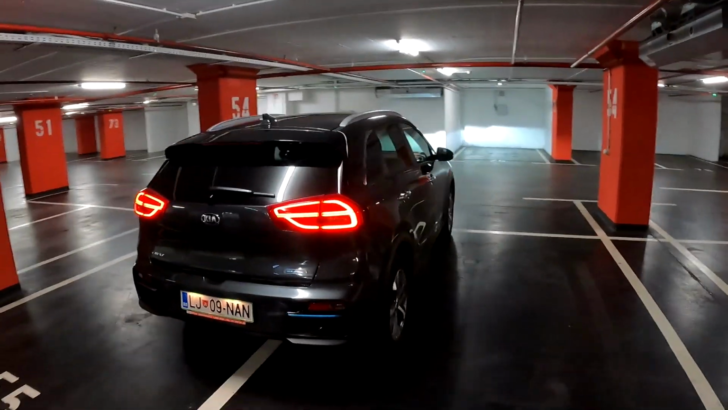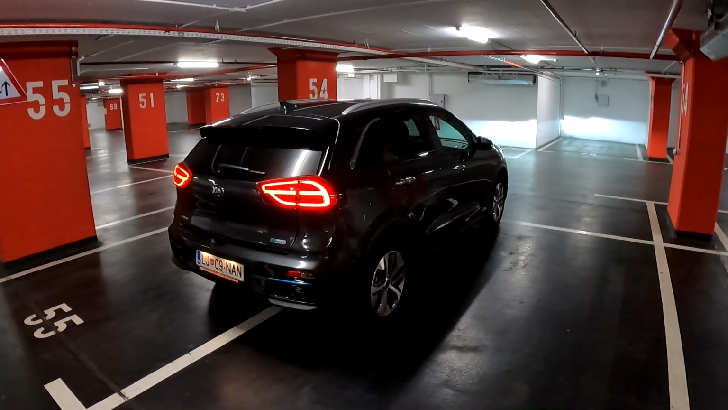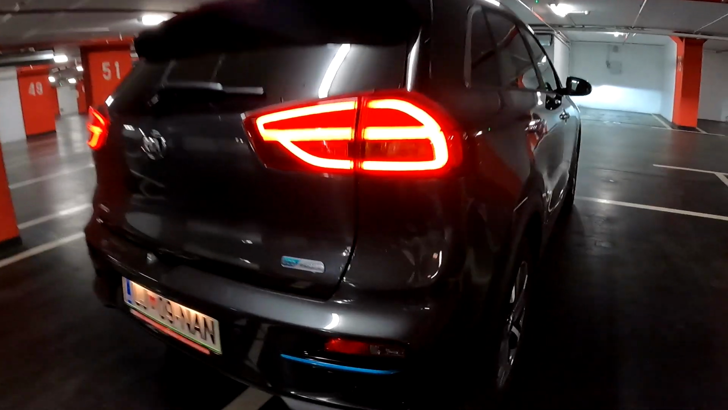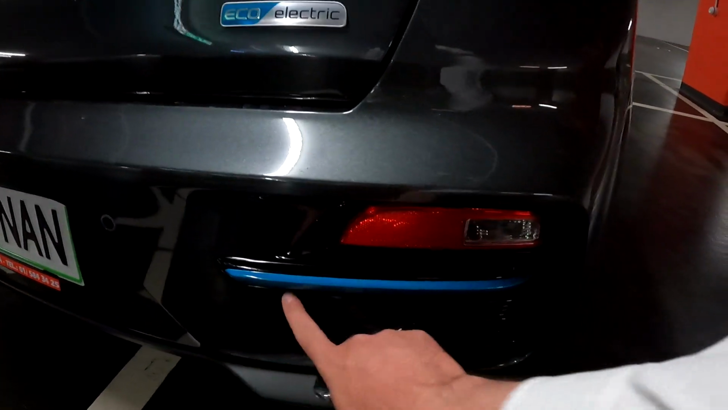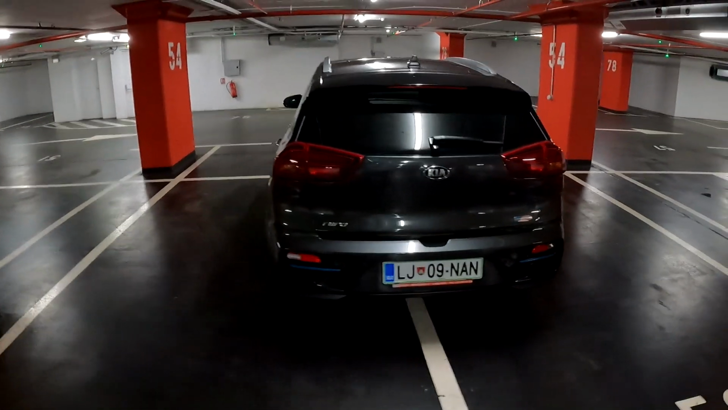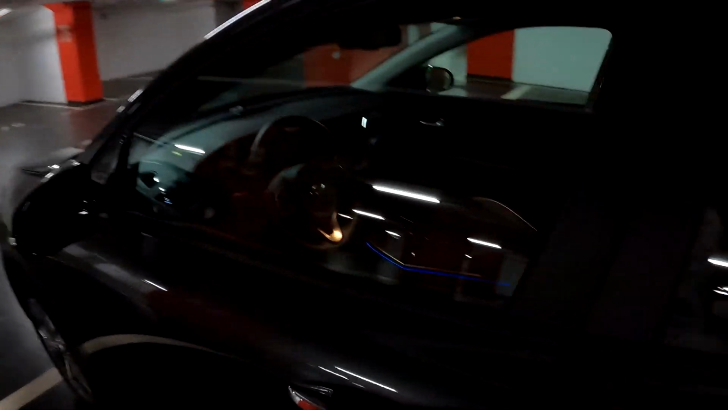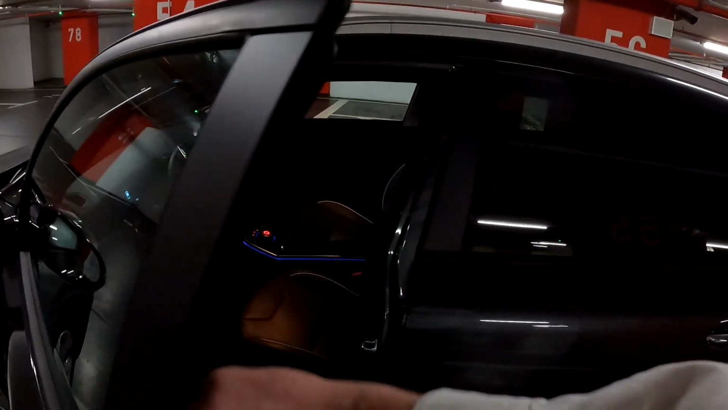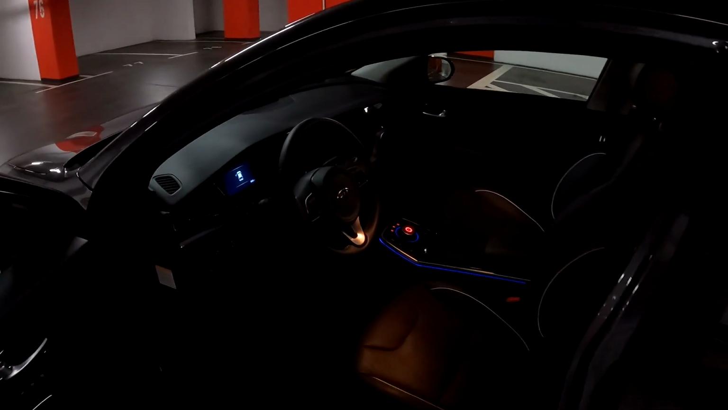It's an electric crossover from Kia. You may see the hybrid, but now we also have the electric version, eco-electric, different bumper. We also have these blue elements, and without further ado, let's take this thing for a spin and see the range and also see how it drives. This is the interior, but let's check out the view from driver's perspective.